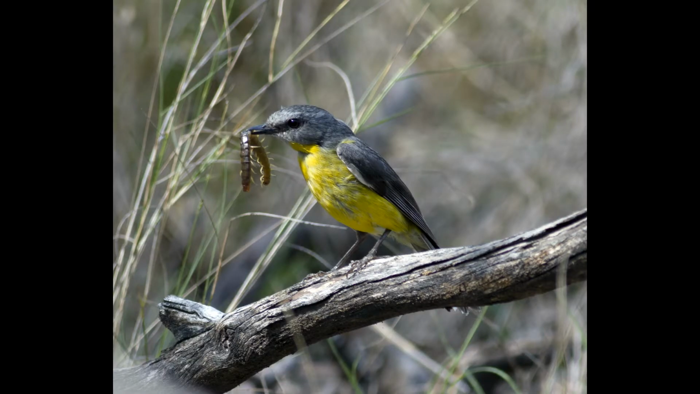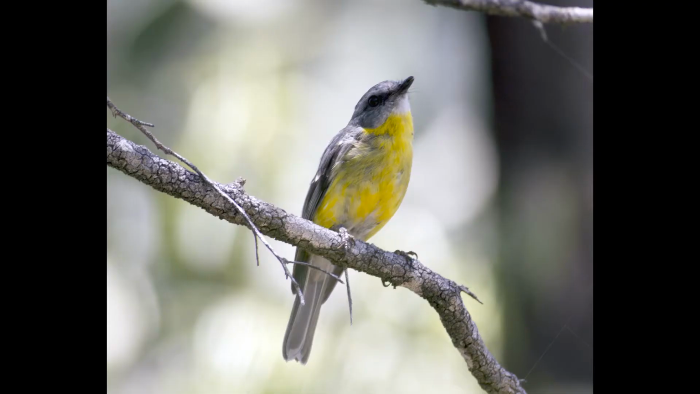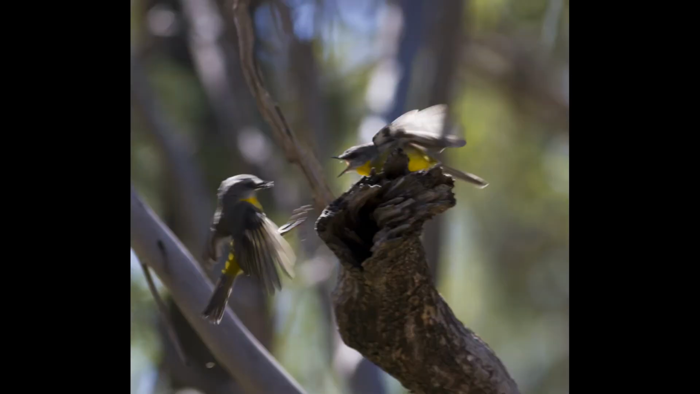That's the yellow robin. He dug that out from underneath the wilga bush, bashed him up and ate him. There's lots of robins there. They're there all year long. That's mum feeding the baby.